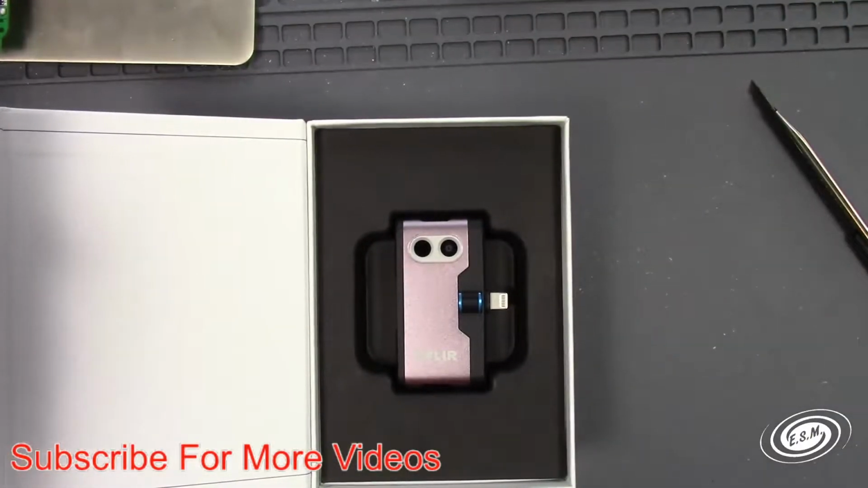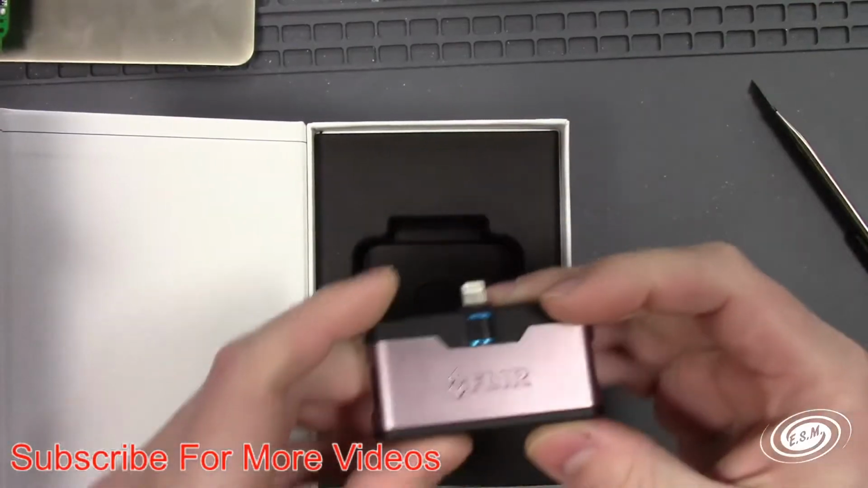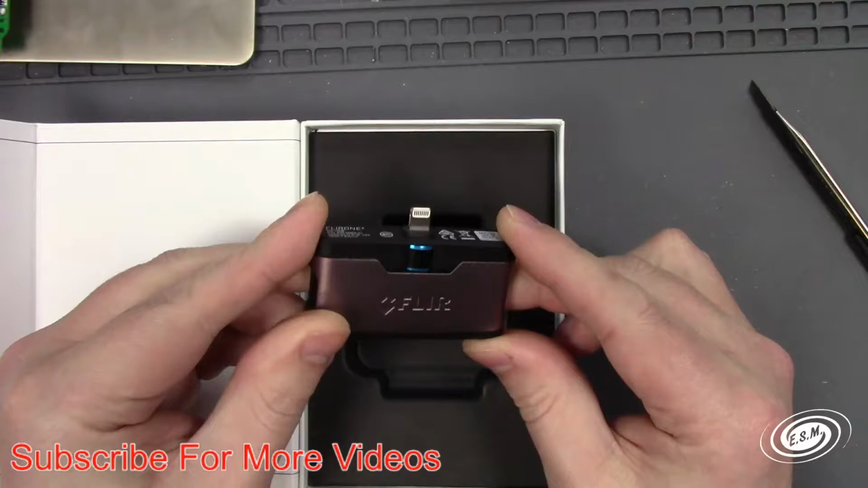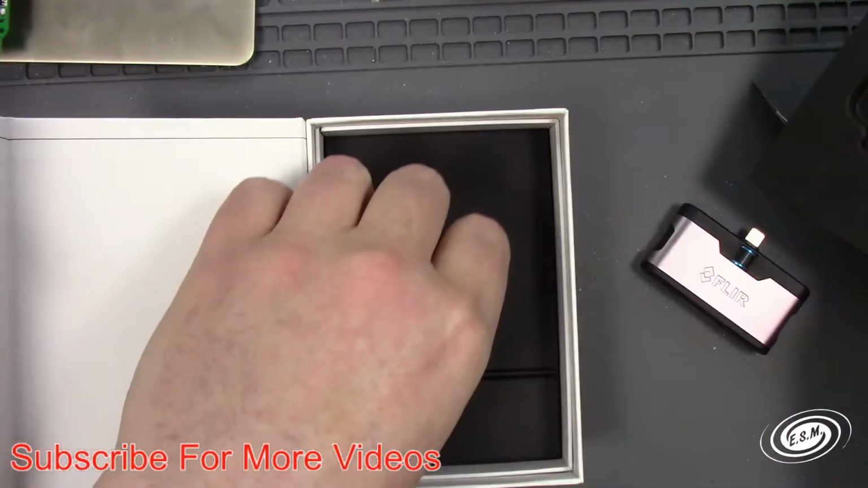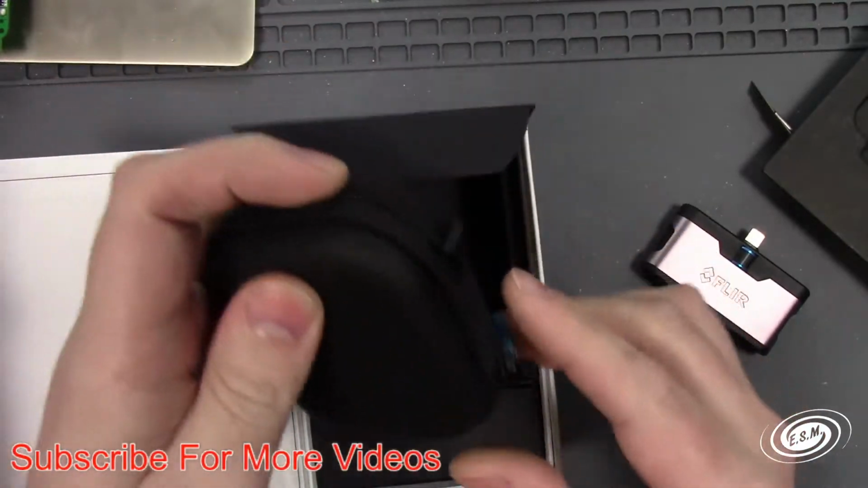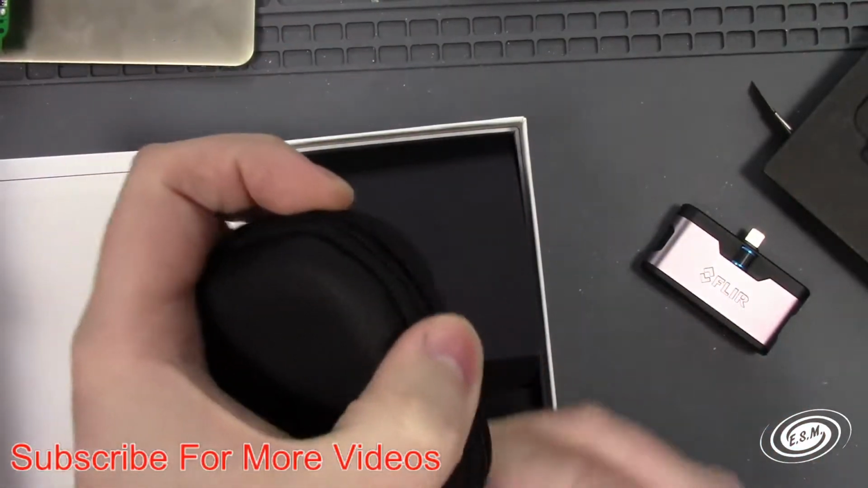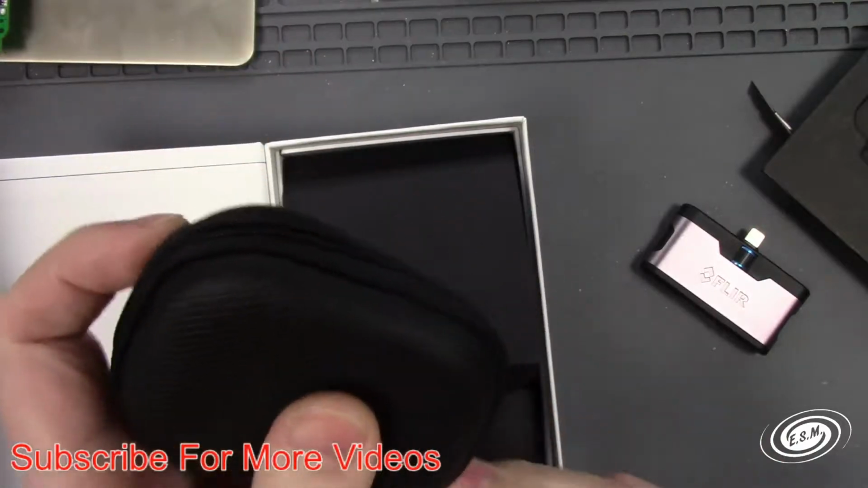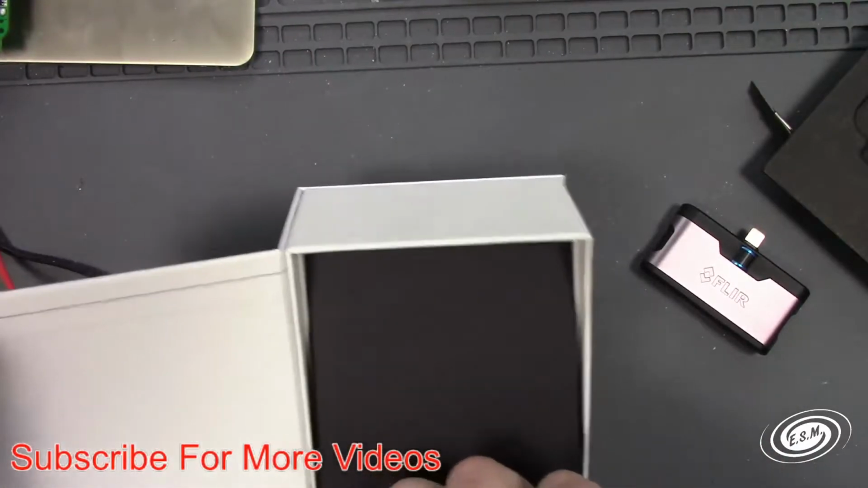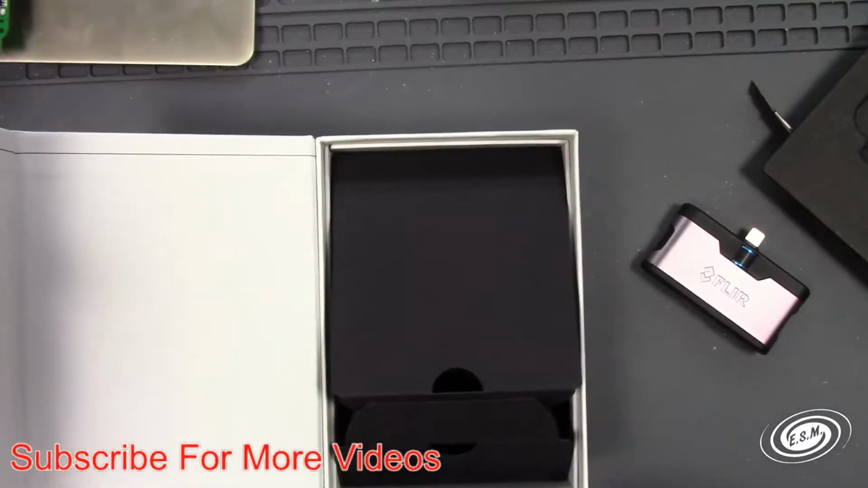Oh, it's kind of purpley. That's exciting. I like that. So that's what the unit looks like. I demoed one of these in the past. It comes with a little hard case to store it in. Right there. I'm assuming this is going to be the cables. Yep, this is the charger. It's USB-C.